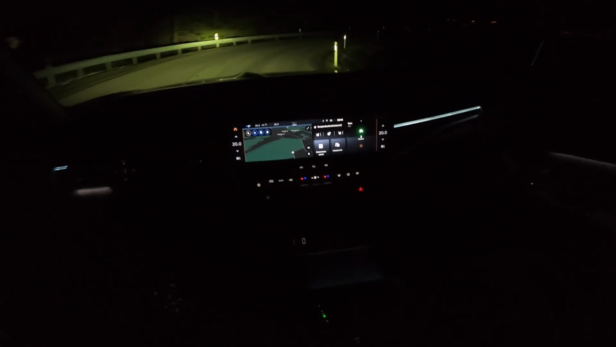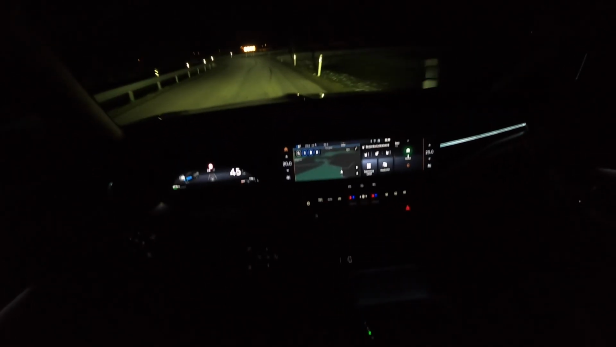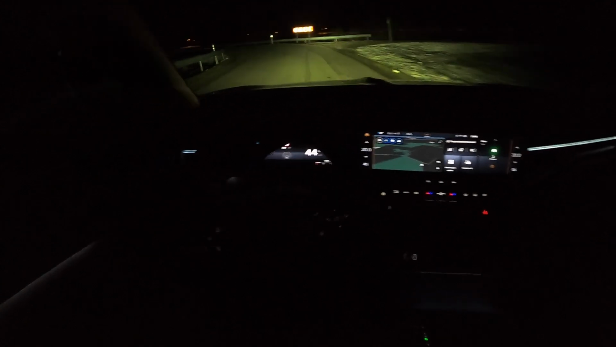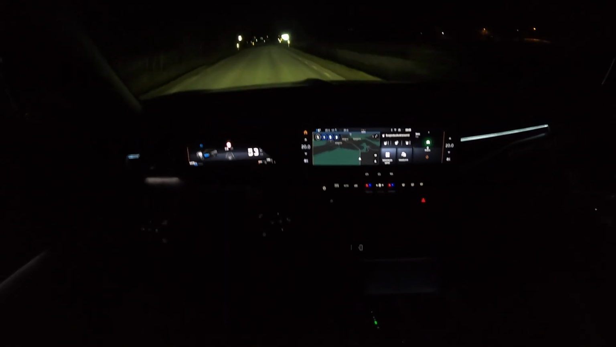Yeah, it's not meant for hard accelerations, but at least the engine is nicely isolated, and the EDCT gearbox is also handling it